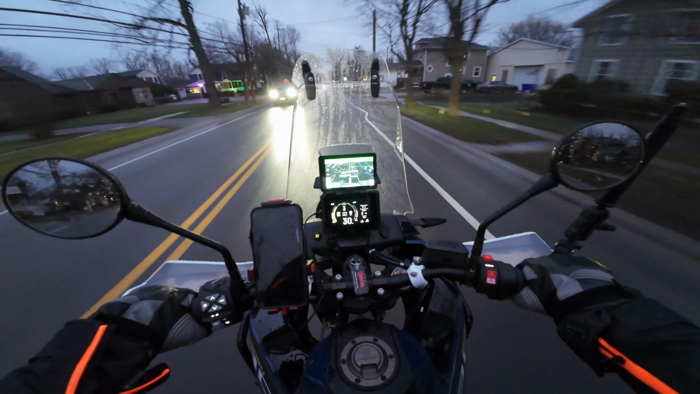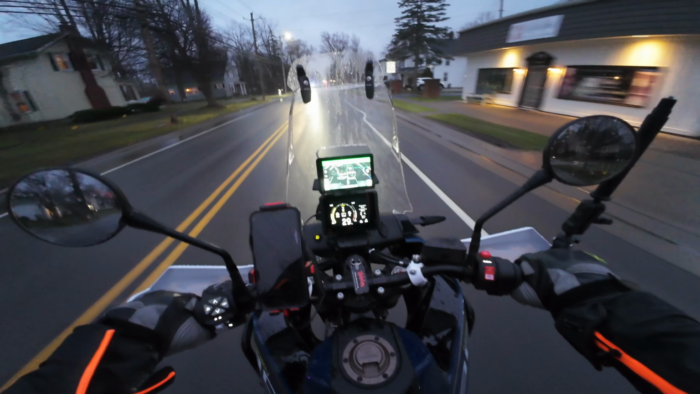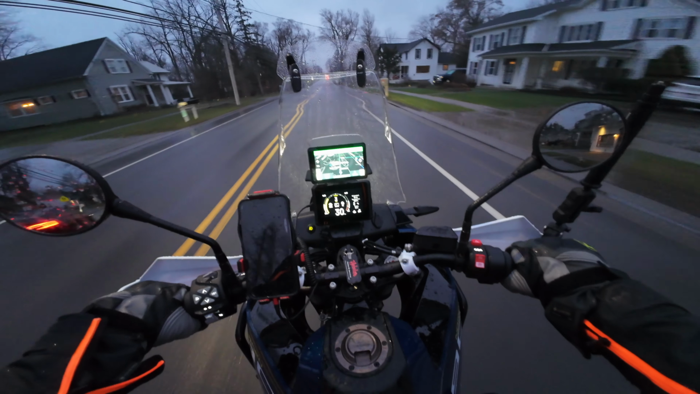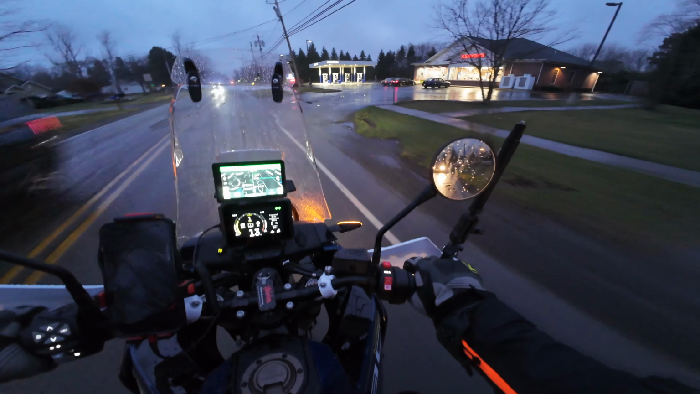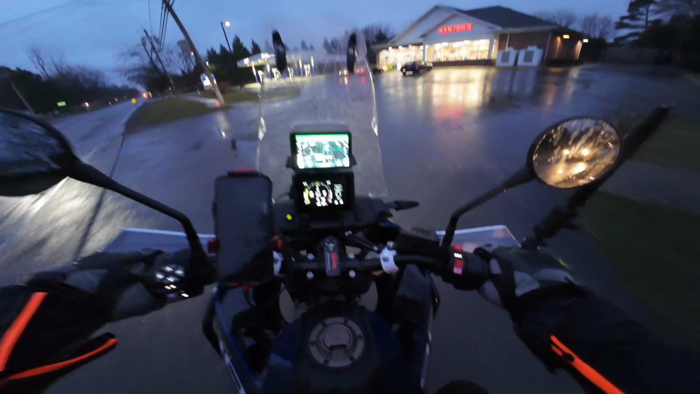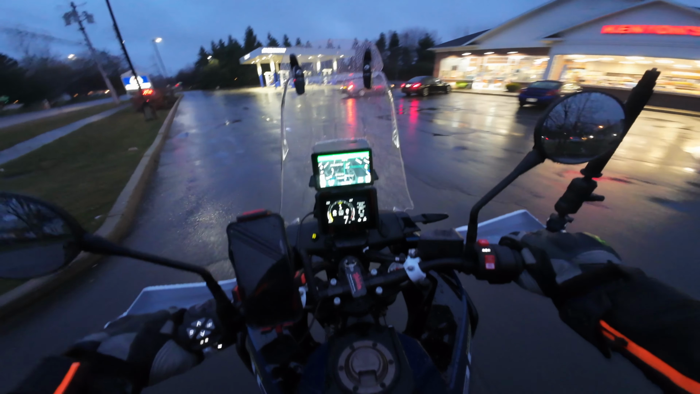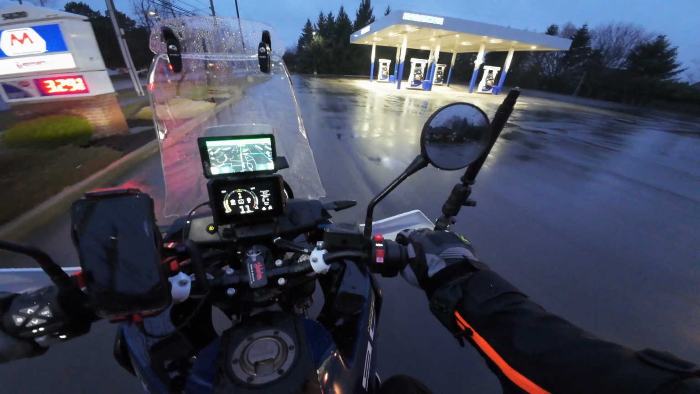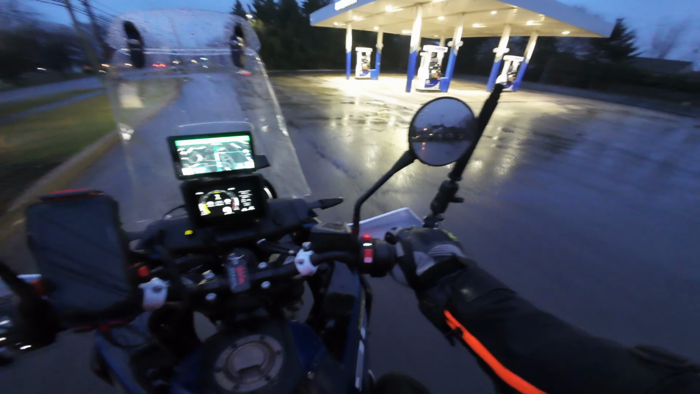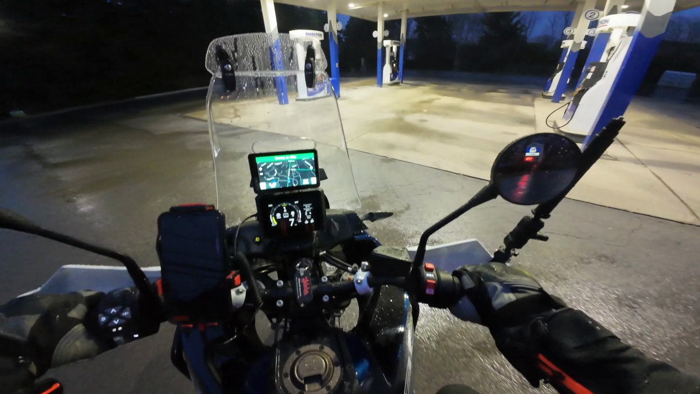Boy, she's shifting well since that oil change. And she was overfilled with oil. Boy, she's shifting much better. And she's purring, as I clunk it into gears. I'm gonna fill her up with gas after I shut the camera off.